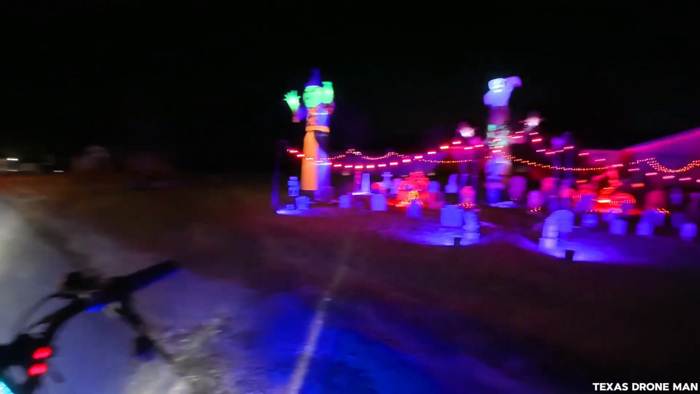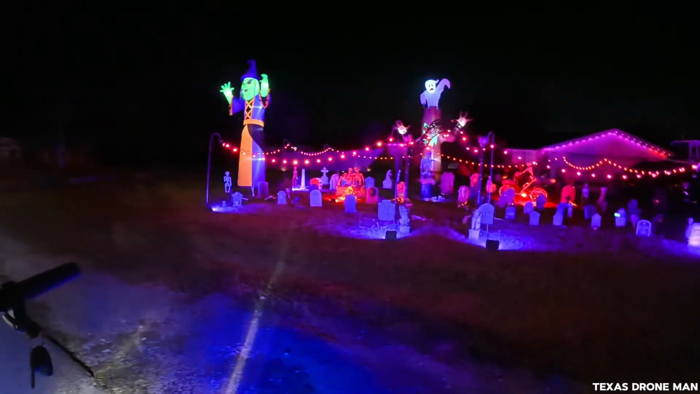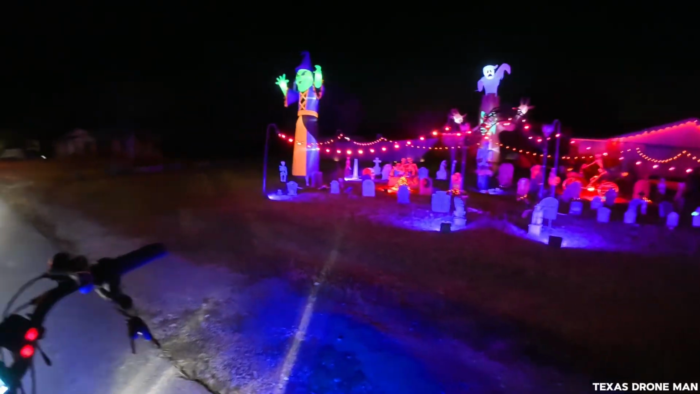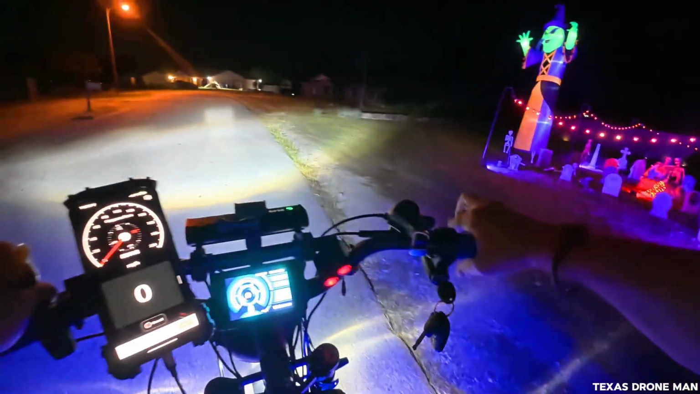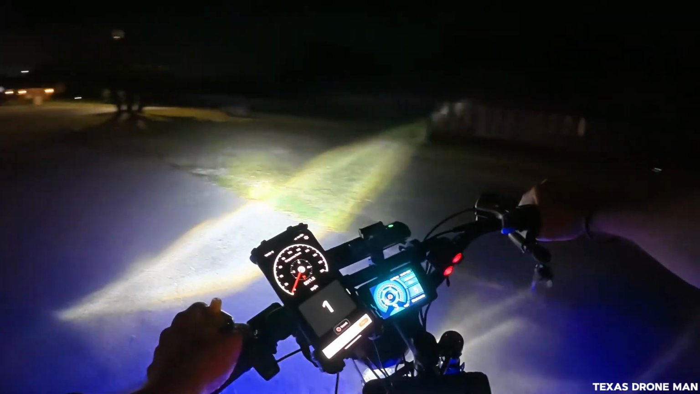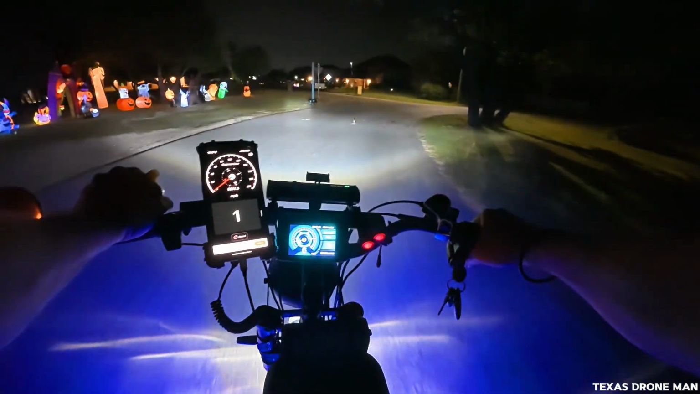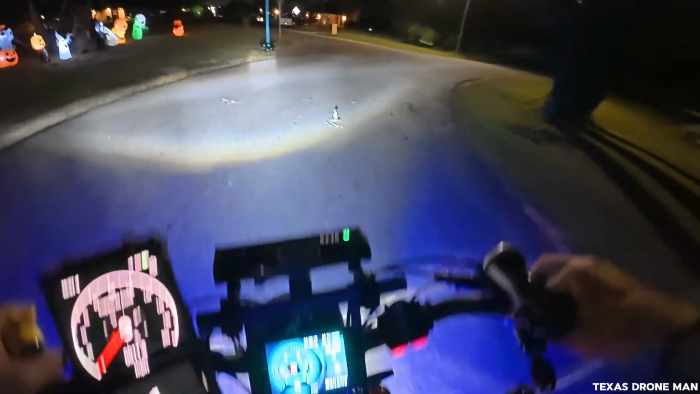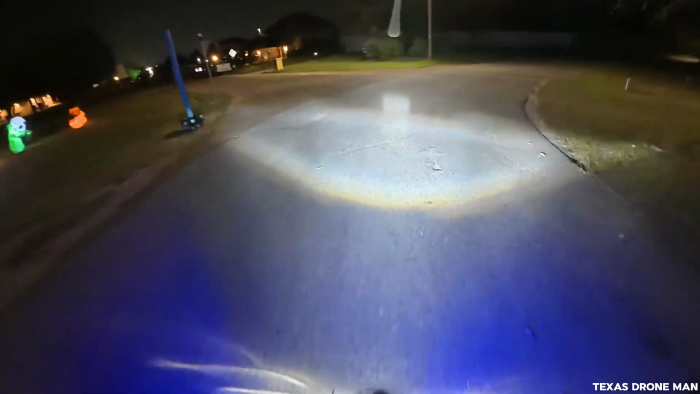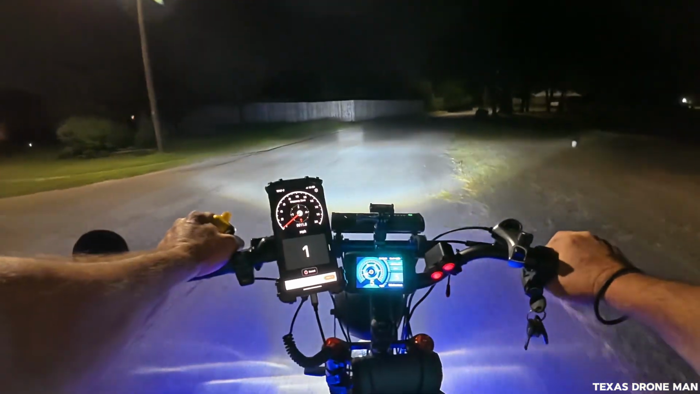Got a big old witch, a ghost on top of a ghost, big old stacks of pumpkins. That's pretty cool. People spent some time and money on that one. And then they gotta take it all back down. Only one on the block that does it, though.